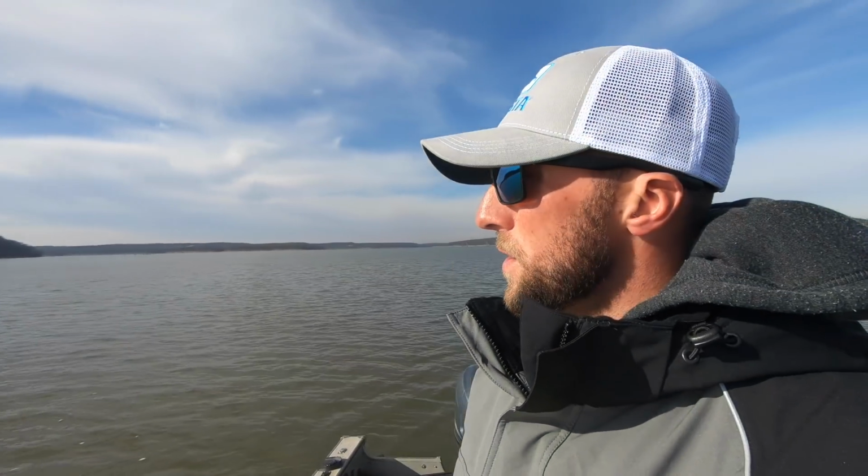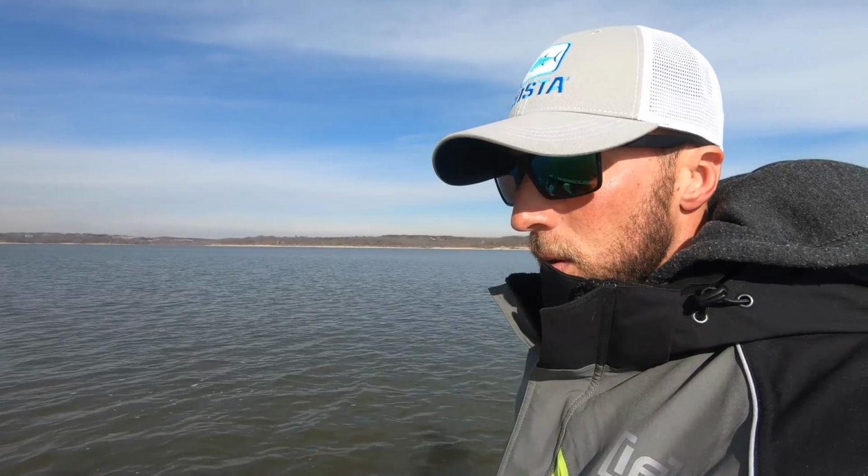You guys maybe can't see that, but Tarova's just pulling us up to one of my better brush piles that I've had in the last week or so. So we're just gonna start here, do the old double jig rig, drink our drink, try and have a decent afternoon. Been a weird week.